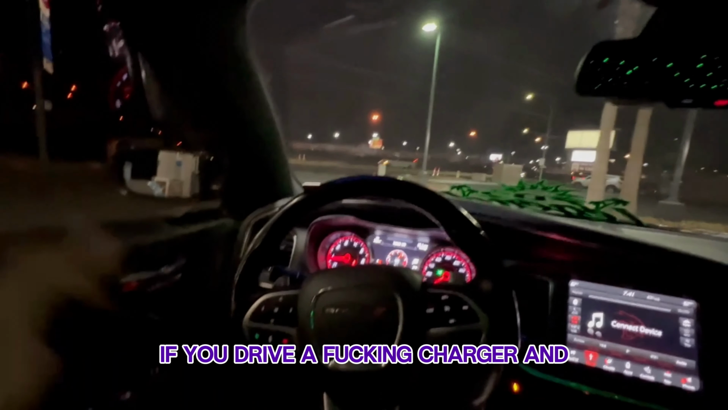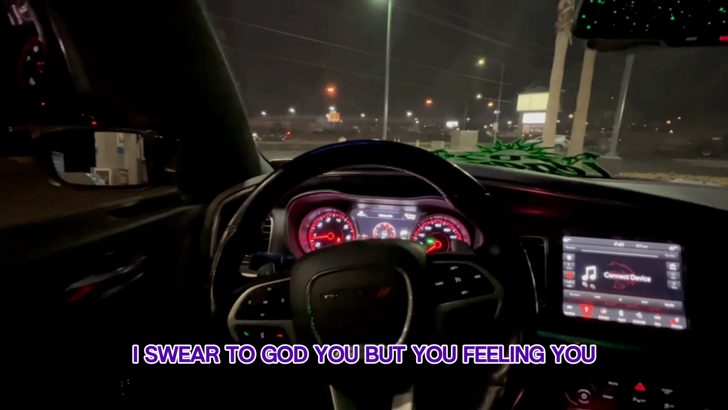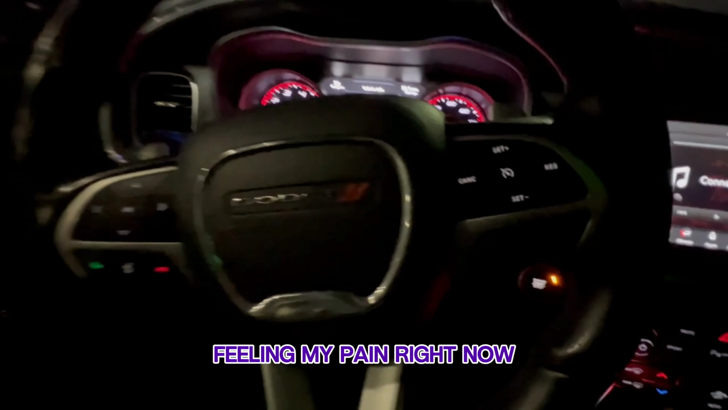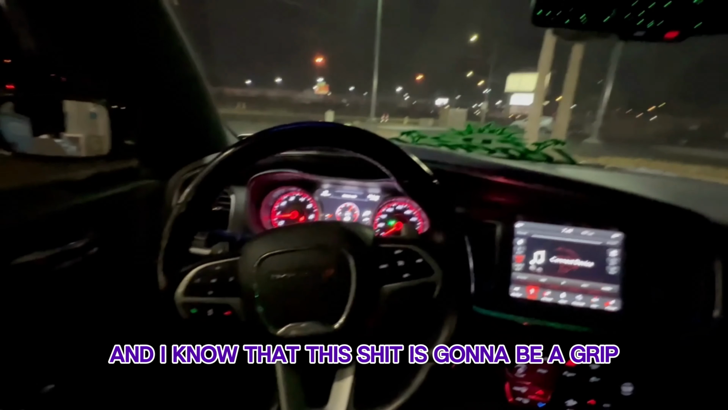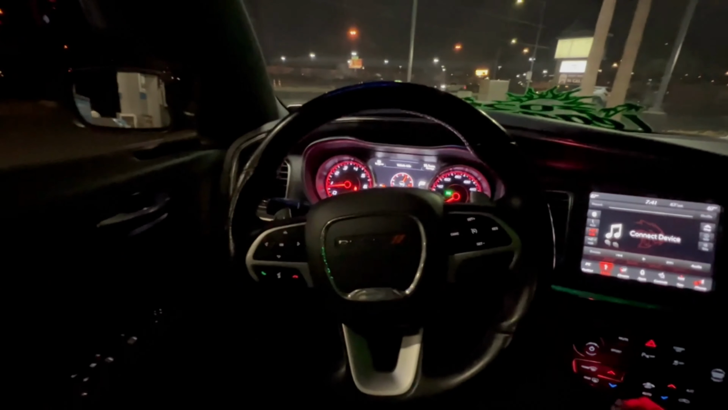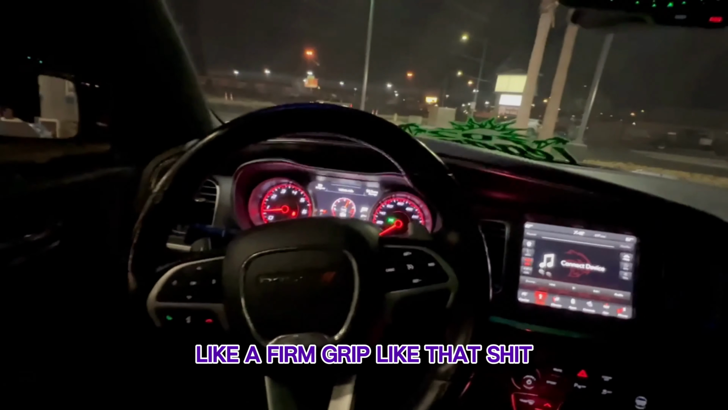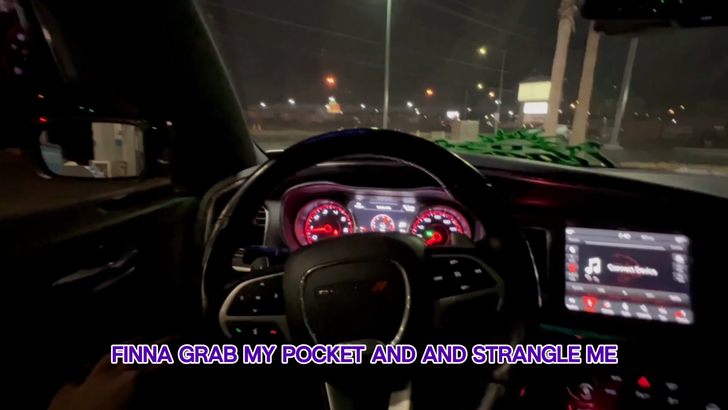If you drive a Charger and you know how much 91 is, I swear to God, you feeling my pain right now. Cause I ain't even pumped the gas yet. And I know that this is finna be a grip. Like a firm grip. Like that finna grab my pocket and strangle me.